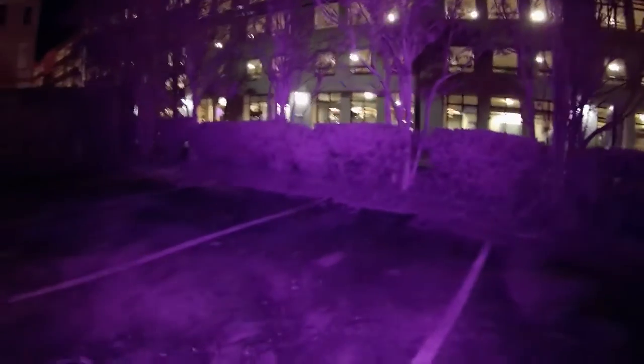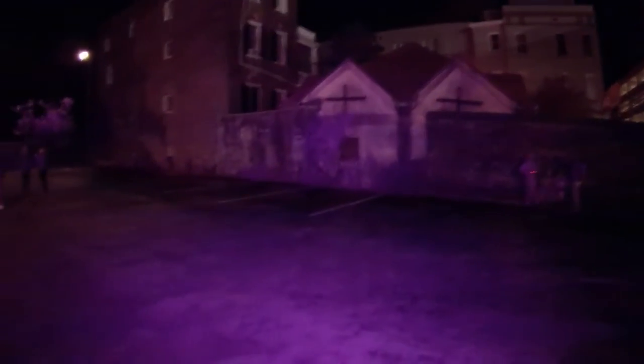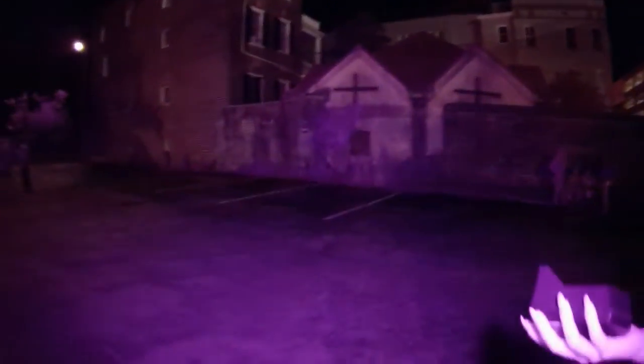Yes. We're under a telephone pole. I don't want to go too close to that, although this isn't going off. It's killing me. Hey, Mary. Your back is killing you? Yeah. It's because you've been standing up for a while. Can I see your Ouija board?